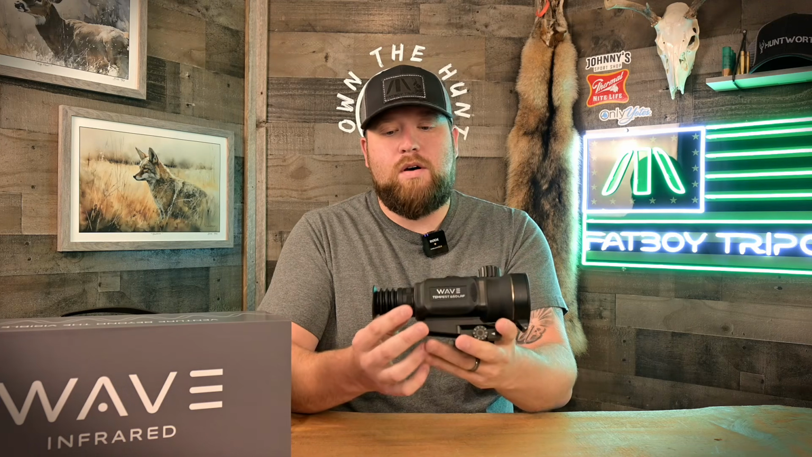I love how compact it is. It's super small, it's super lightweight. You don't lose image quality because it's so small. So yeah, quick and dirty thoughts. Buy this scope if you're in the market and you want something compact with LRF, ballistic calc, 640, 3x base mag. Plain and simple. You can stop watching now.